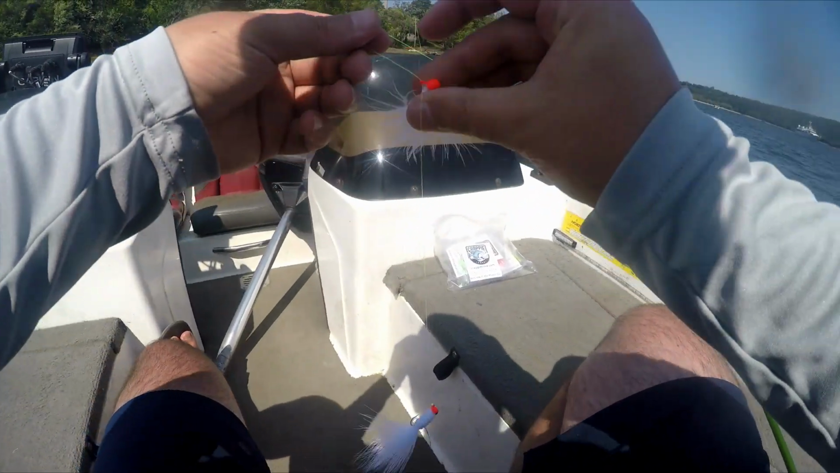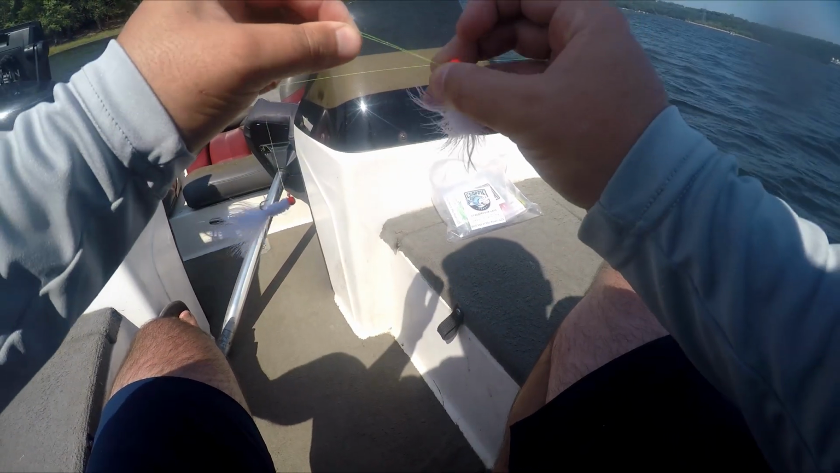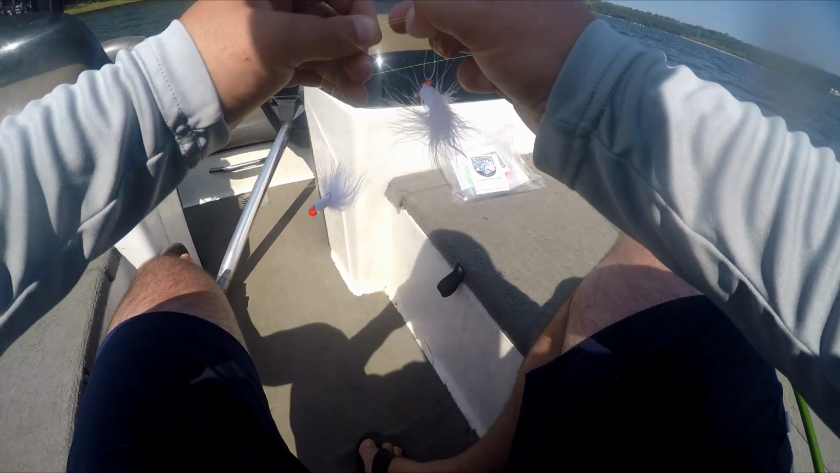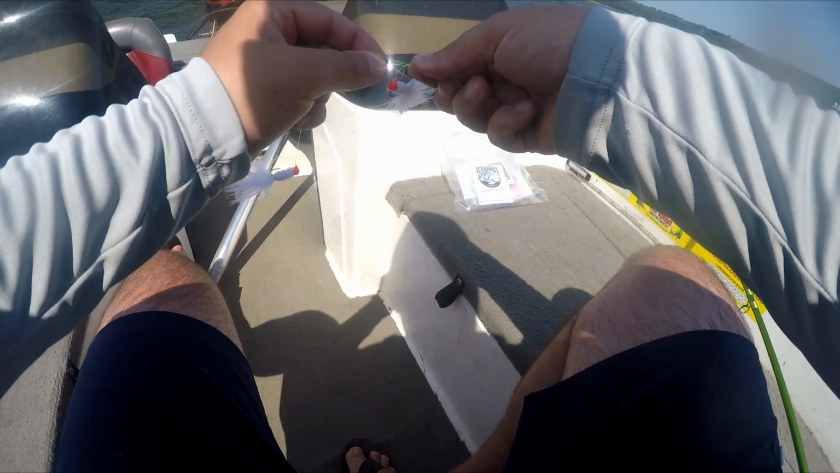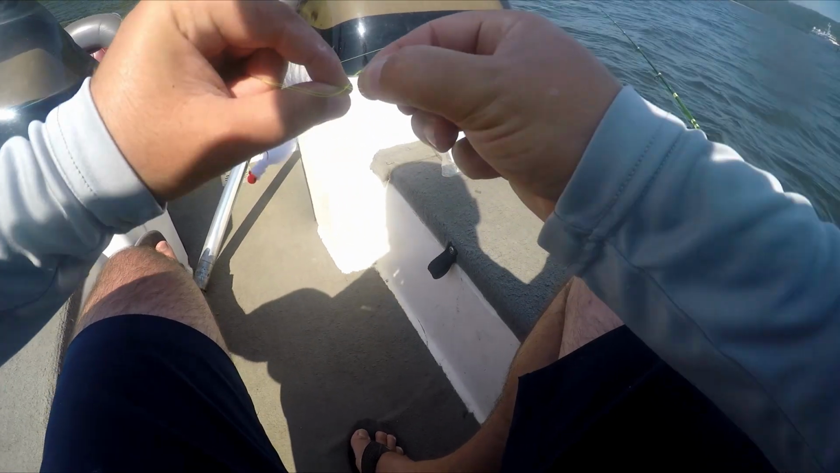And all you do, these are about 6 inches apart. I'm going to pinch the line together with my left hand, just like this. And then I'm going to take my right hand, pinch it together, let it hang there like that. And I'm going to flip it over one time between the two lines that I've got pinched together, okay? Just like that. And what that did is it created this loop. See that loop right there?